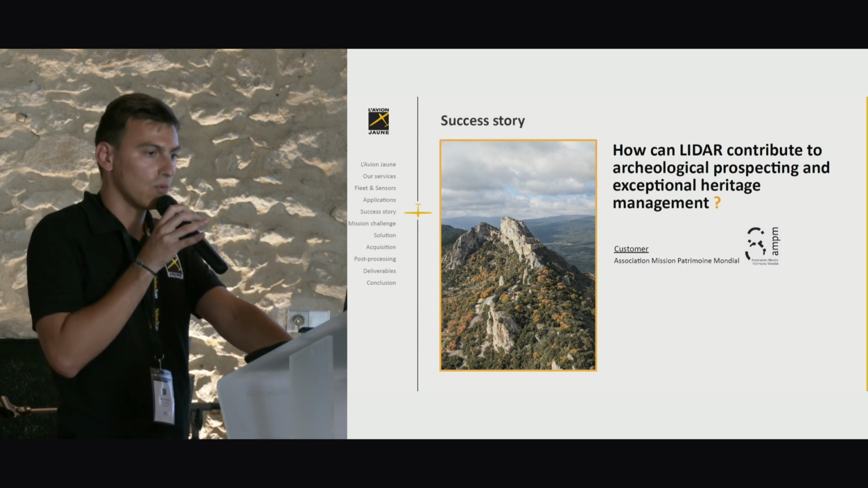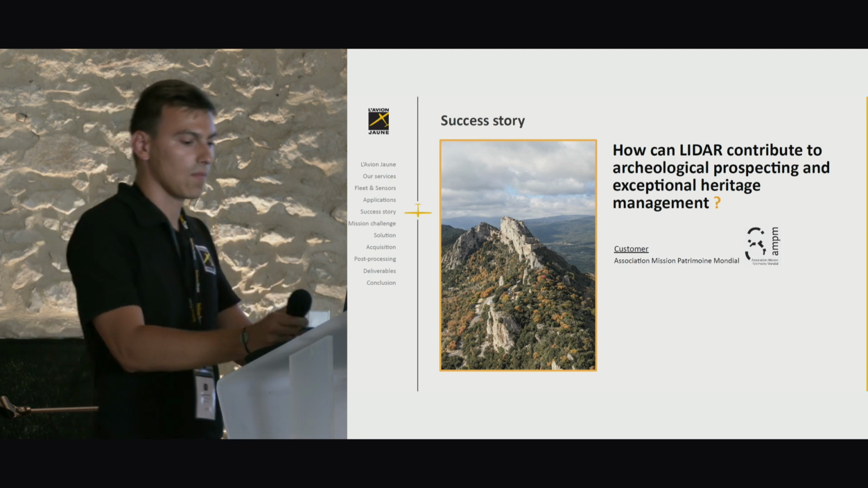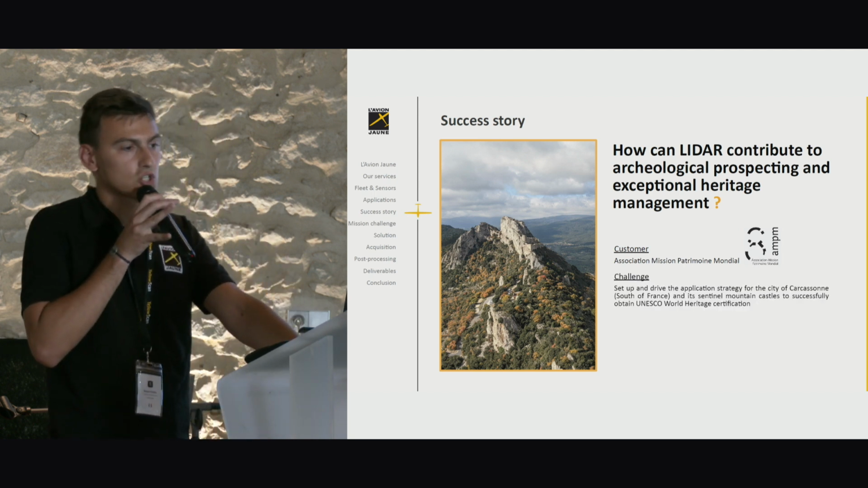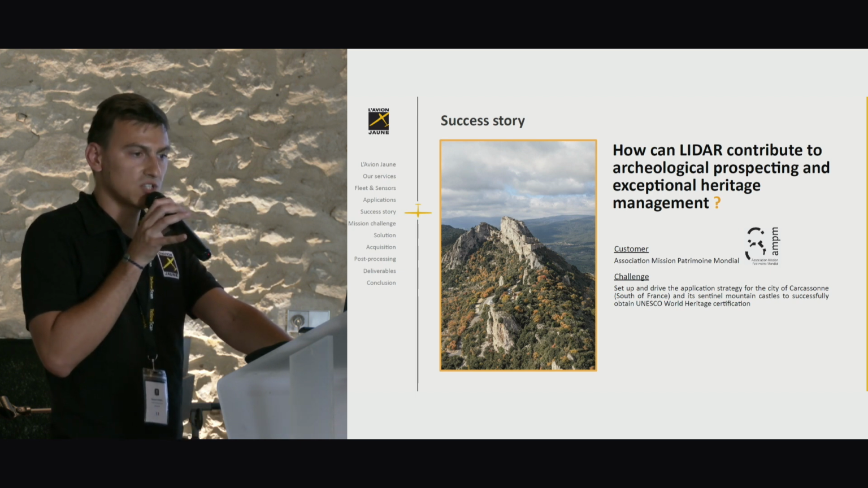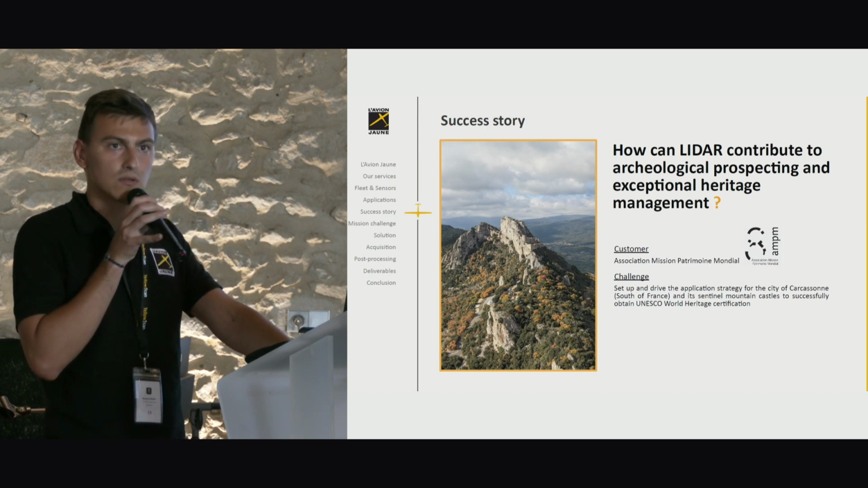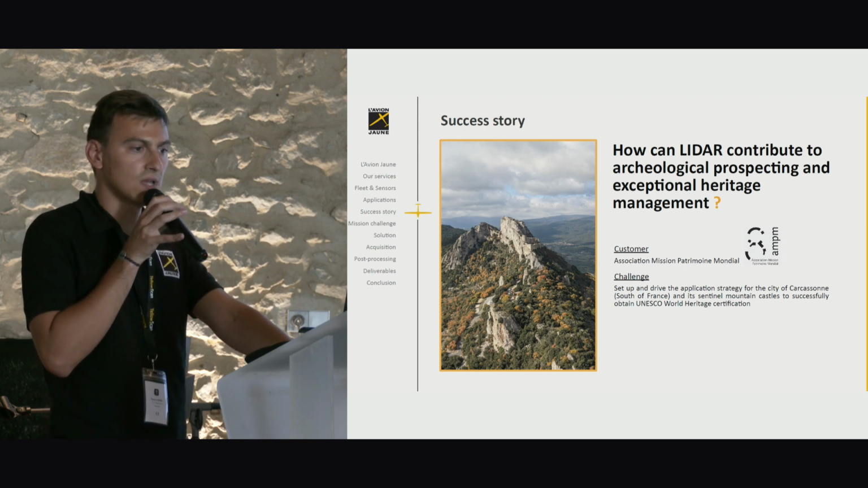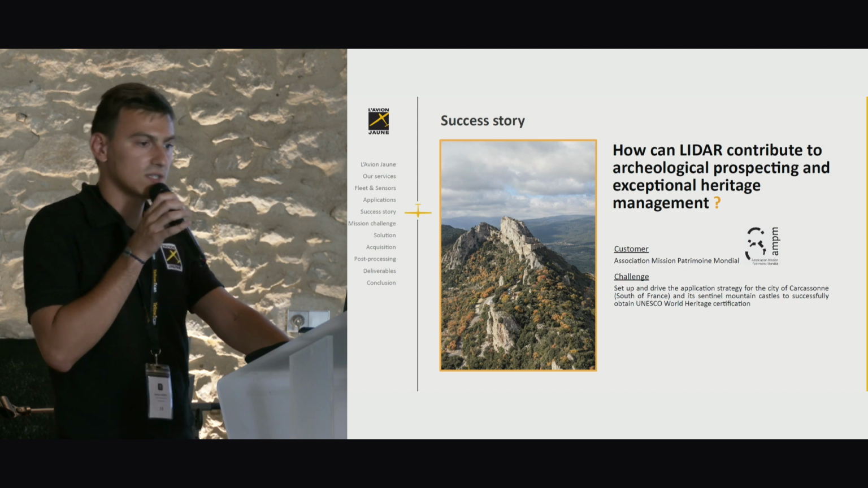Last year, Jaune was mandated by Association Mission Patrimoine Mondial. This organization is in charge of setting up and driving the application strategy for the city of Carcassonne, a city in the south of France, and its sentinel mountain castles to successfully obtain a UNESCO World Heritage certification.